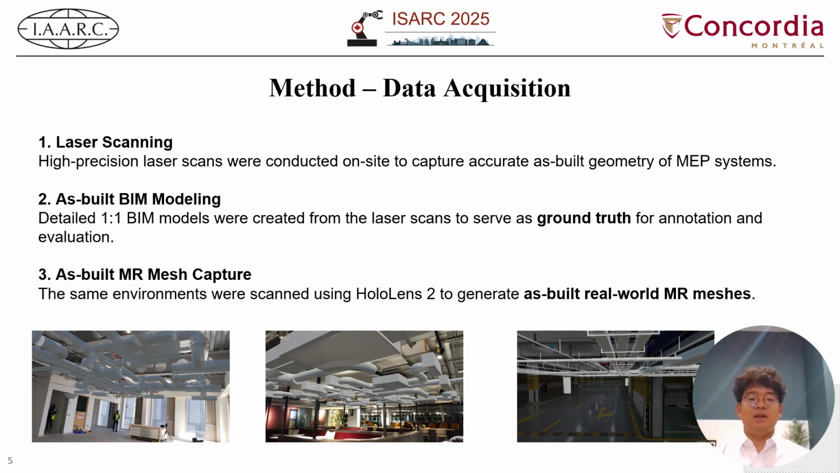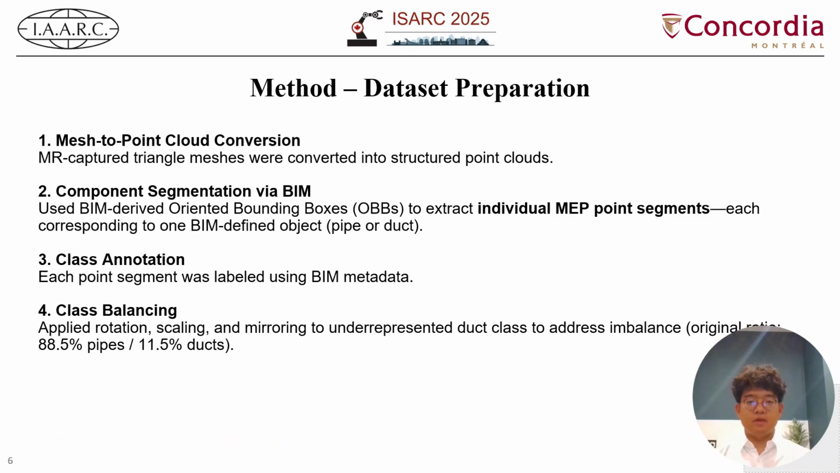Step 3. As-built mixed reality mesh capture. Next, we scan the scene environment using HoloLens 2 headsets to capture as-built mixed reality meshes. This data represents what a mixed reality device would see on site, capturing surface geometry in real time using a special mapping engine.